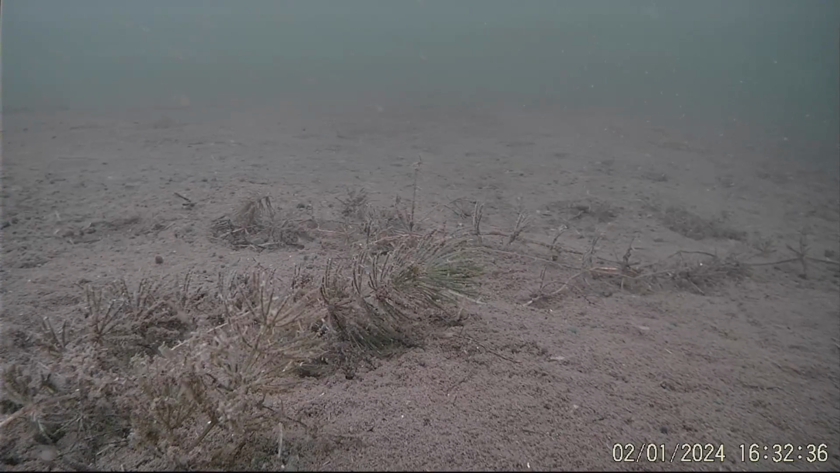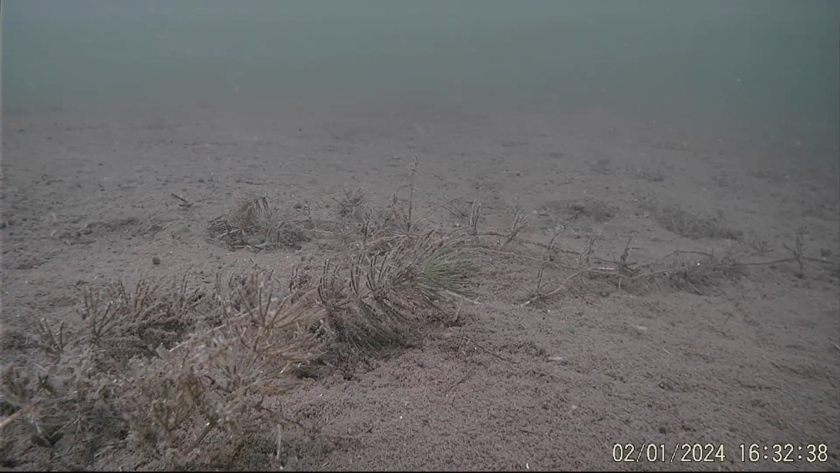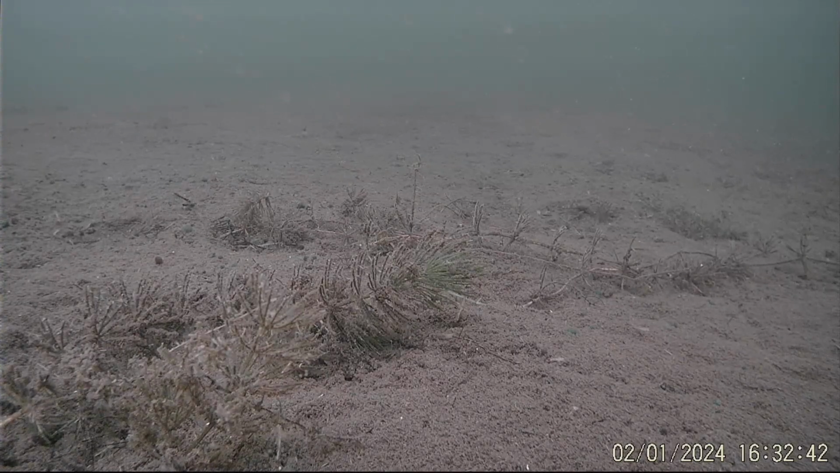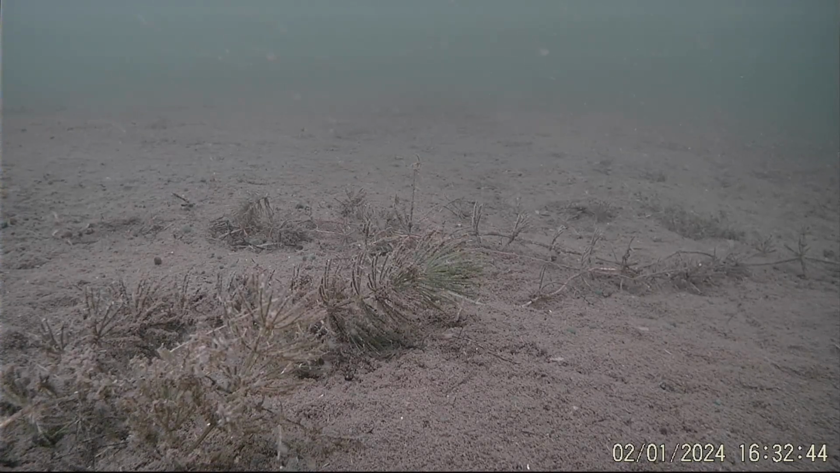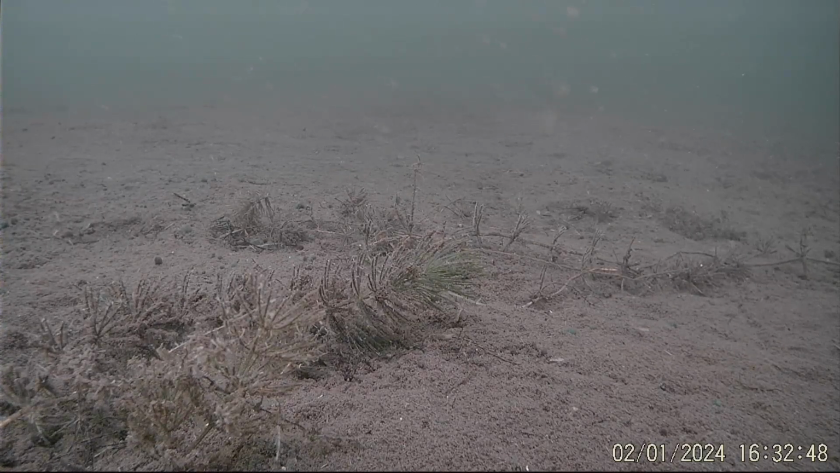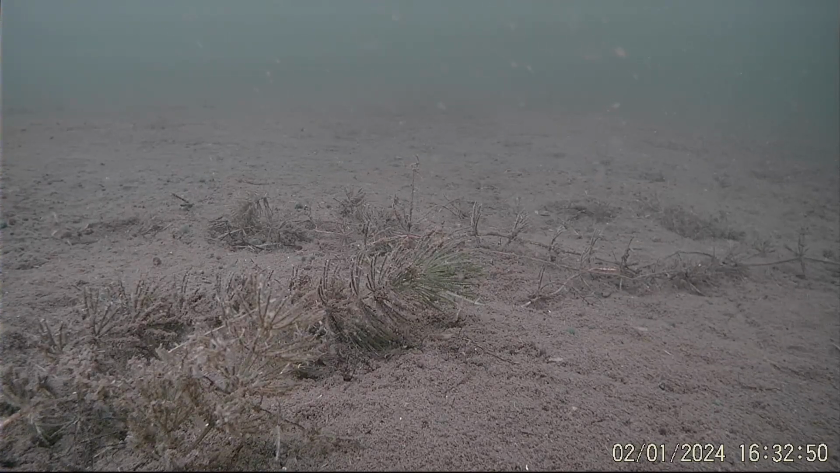Okay, we put our Markham into the water, actually in several areas, looking for fish. Absolutely no fish. Our average depth is about 15 to 20 feet. And of course, 16 inches of ice and snow on top. There is something I think we saw crawling.